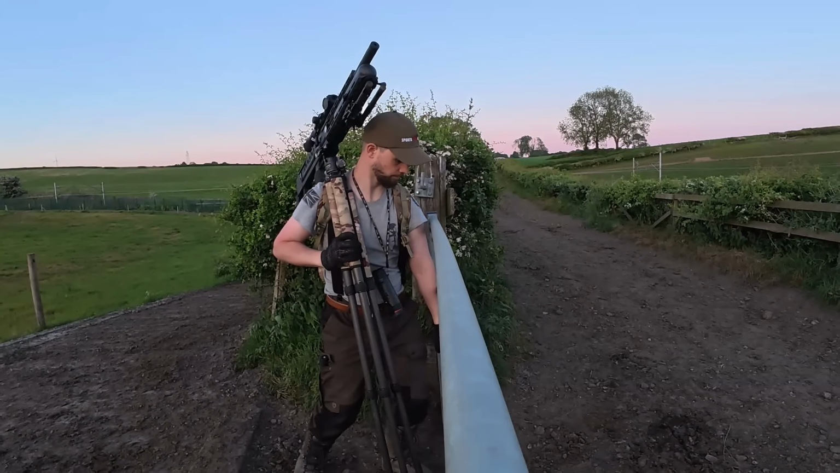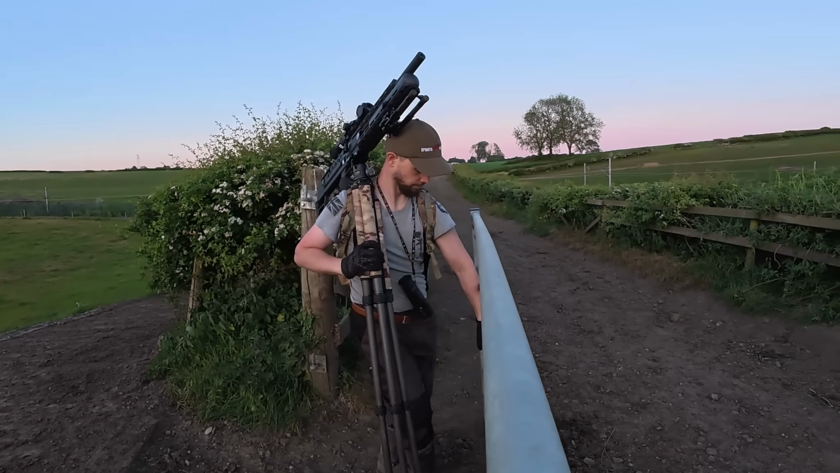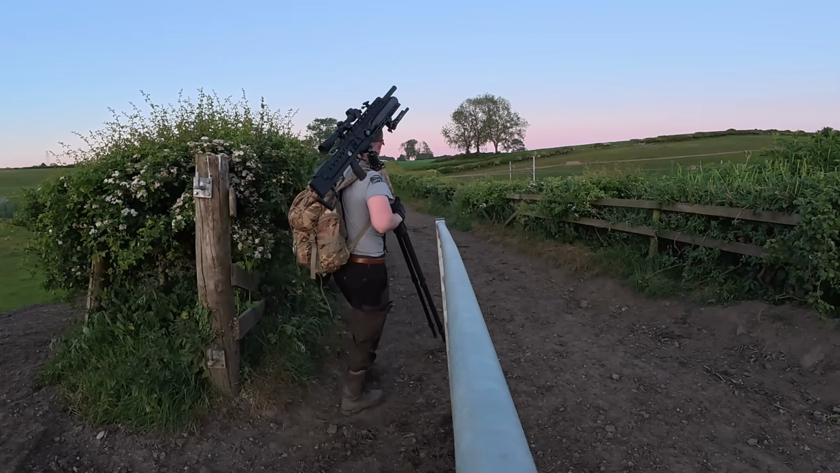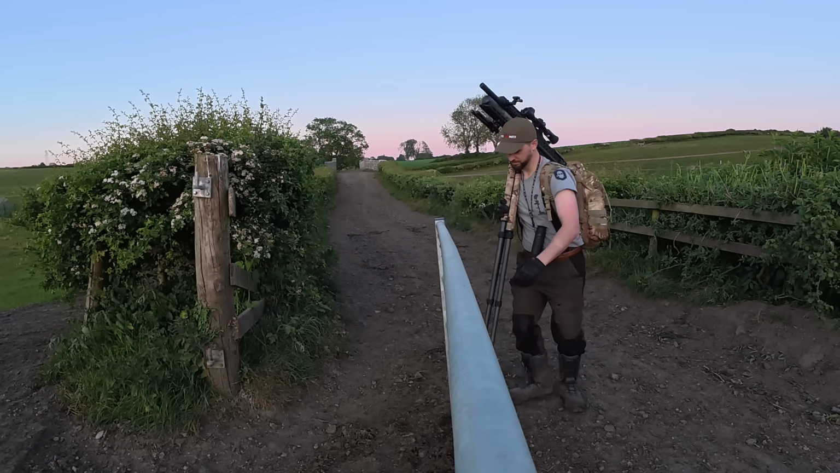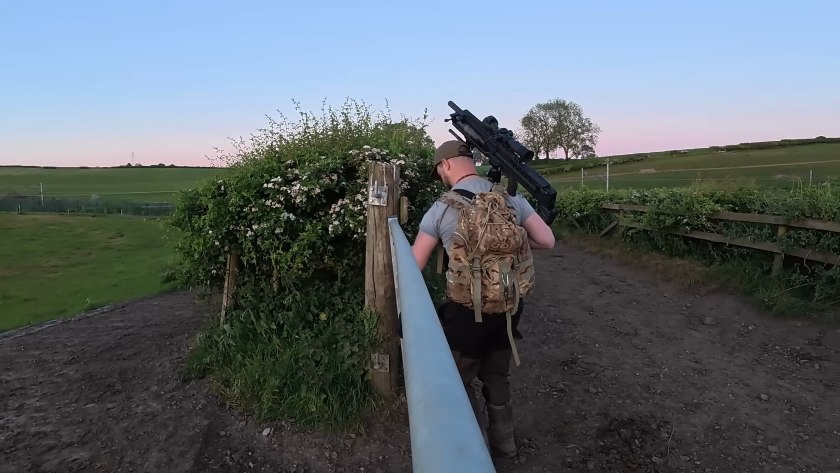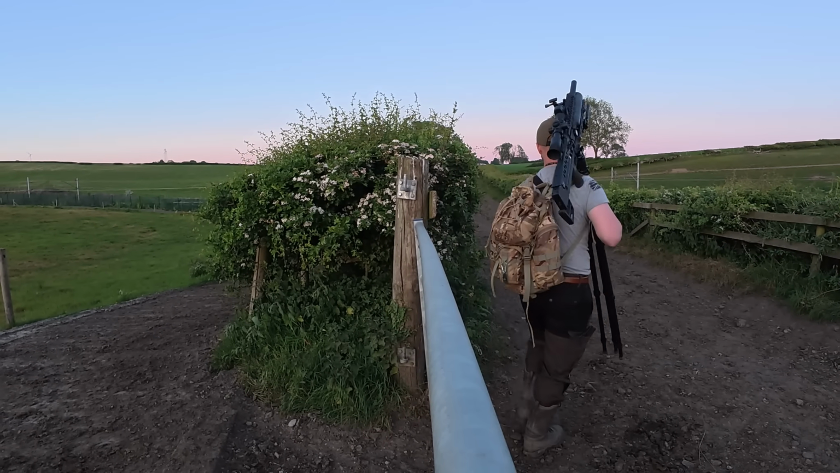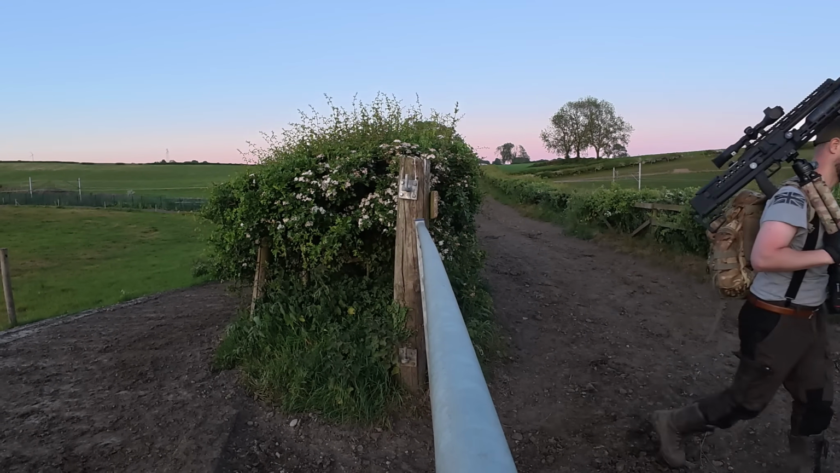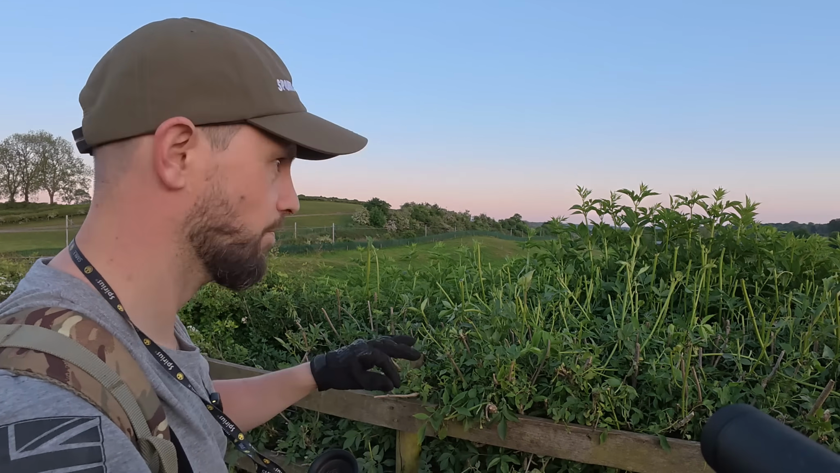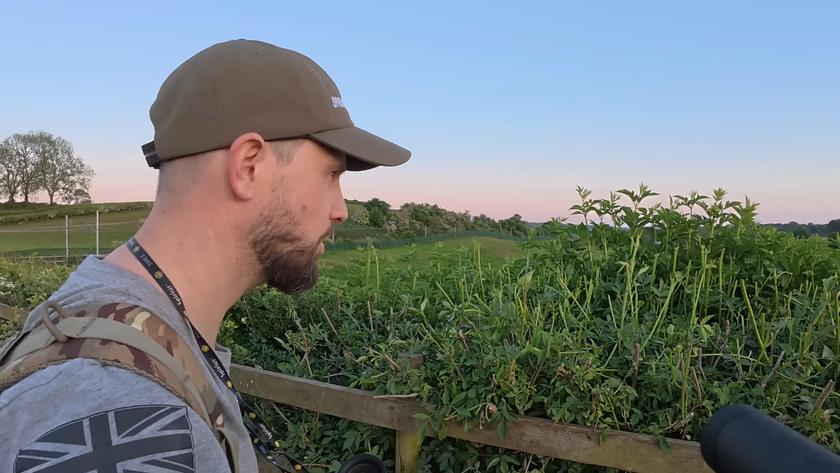Got the first one in the bag just as I'm on my way down to where I'm actually trying to get to. Not sure if I'll get any more along the way, but we'll just wait and see. But right now, heading to where I need to go. There's actually 2 or 3 in this field here, and I'm just over this hedge here, so I should be able to have a go at one of these.